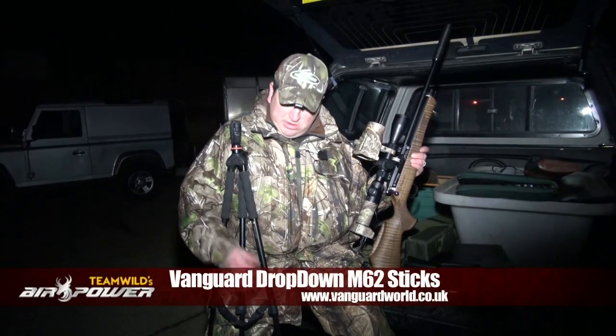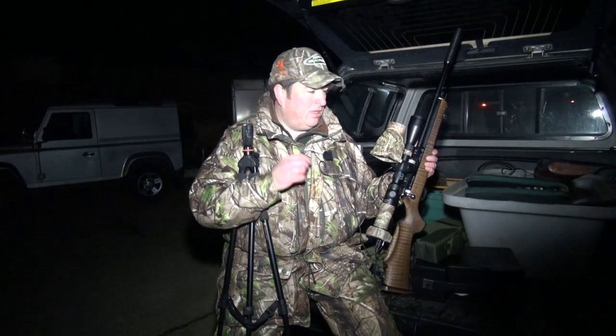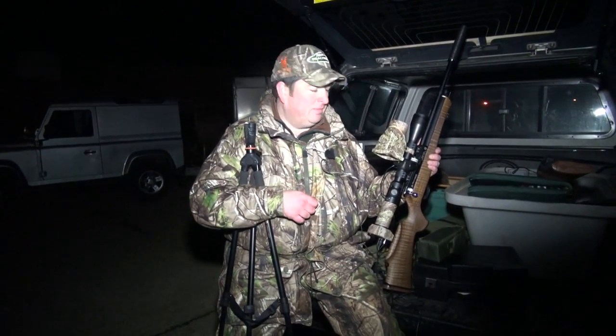So tonight, on the rat job, we're going to be using the rat combo. Vanguard sticks, Daystate Huntsman and 177, and the NiteSite NS200. Well, I say NS200, but I'm using the NS50. I've had to borrow one because I lent my new NS200 with a lithium battery to a very well-known magazine editor. Now, being professional, I'm not going to name any names. So I'm going to have to make do with the NS50, but for what we're doing around the farms, around the buildings, in the sheds, the NS50 will be absolutely spot on.